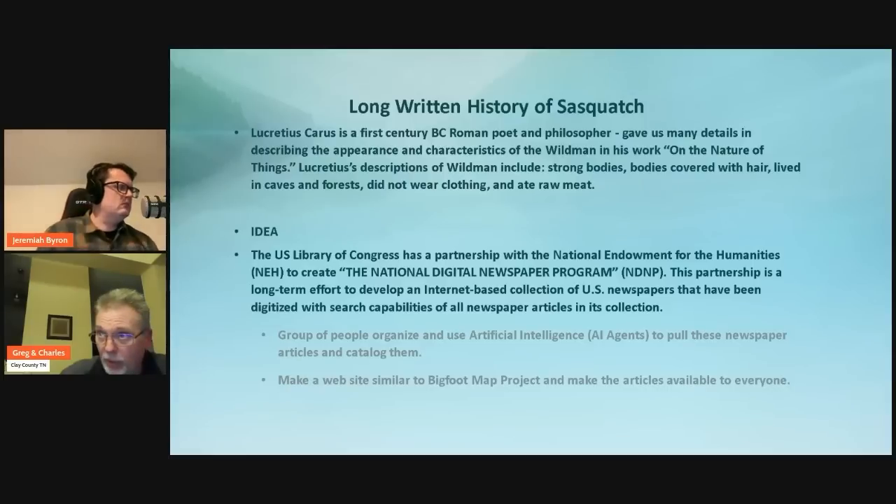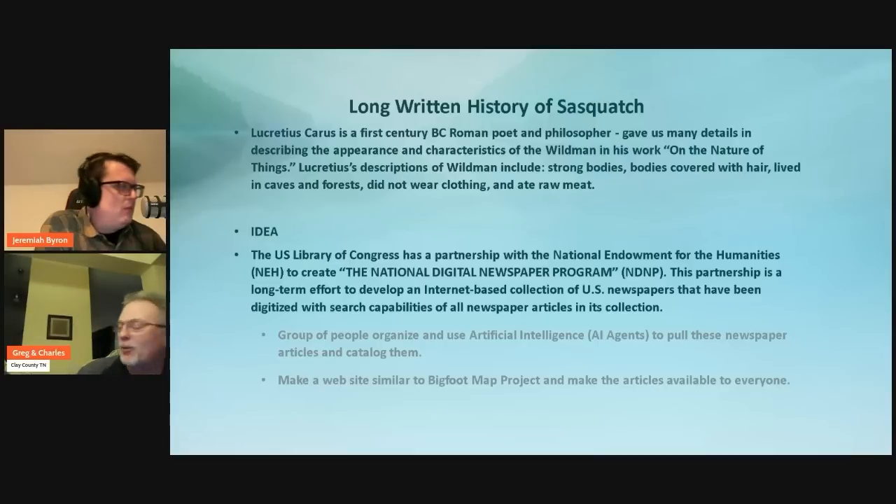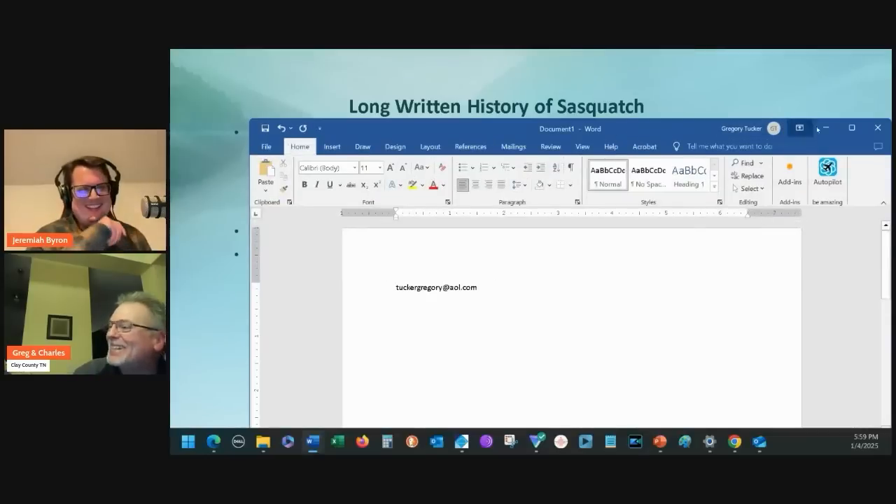Oh, yeah. That's really going to tip the balance. And if that worked out well, if that ever came to fruition, there's Europe. Europe could do the same, because I've researched European archives and the Bigfoot descriptions of the 1800s in America, also in Europe. But yeah, anyway, so that was just some of the thoughts that Charles and I talked about on those trips down to Tennessee and back. But brainstorming.